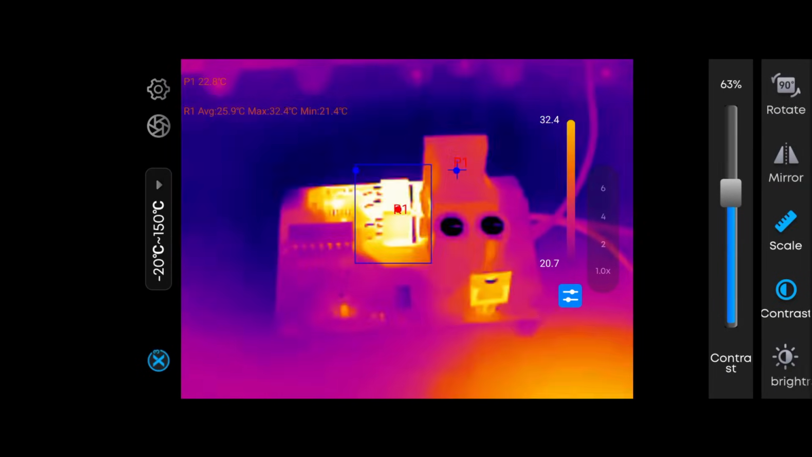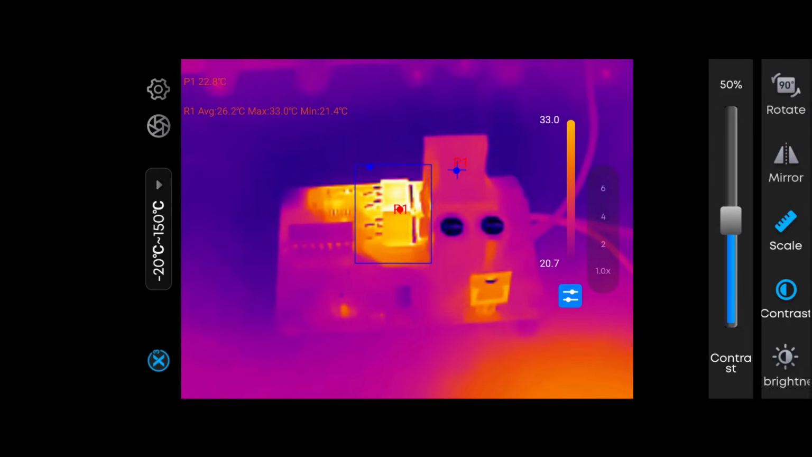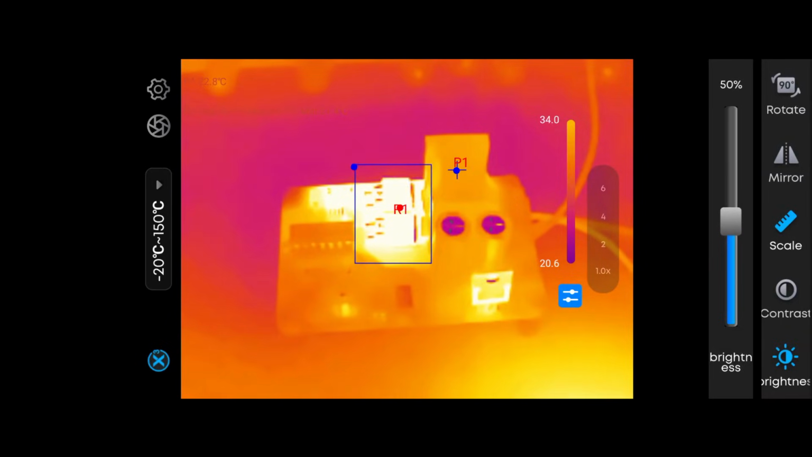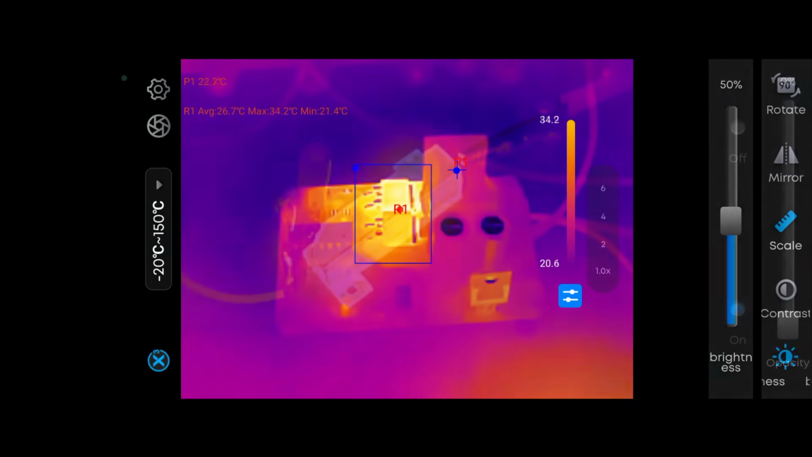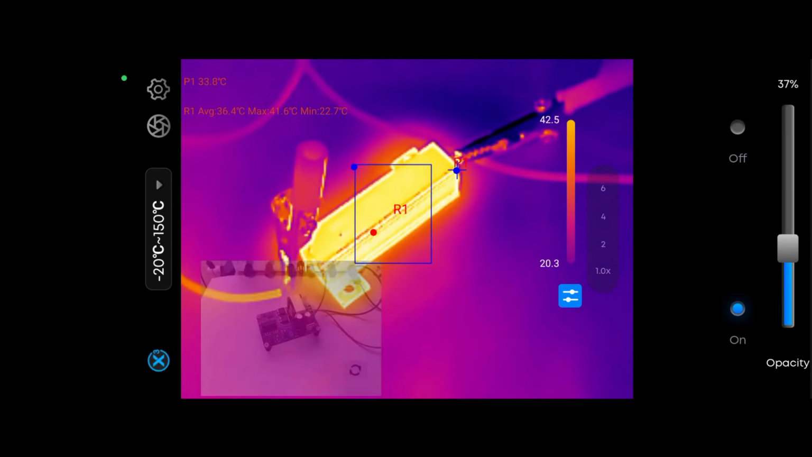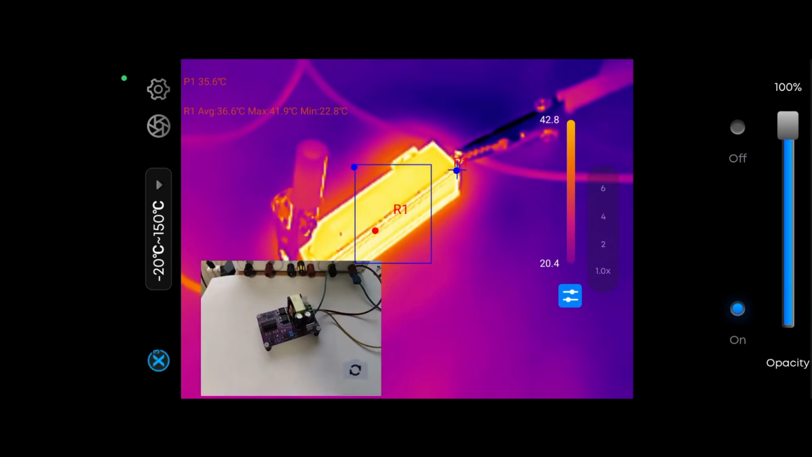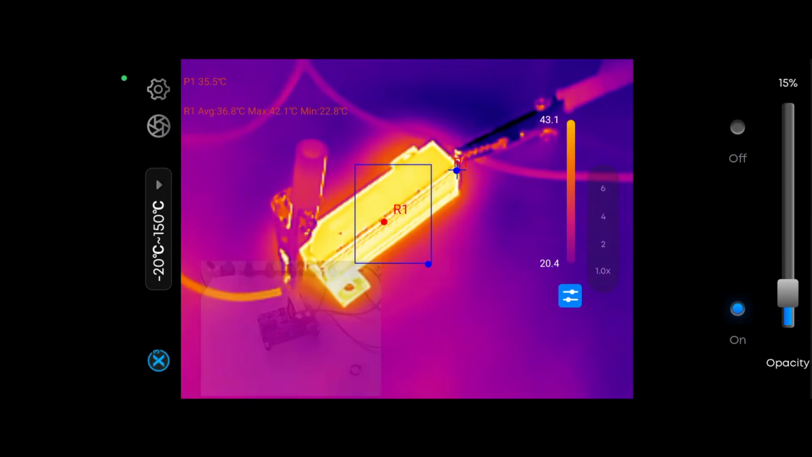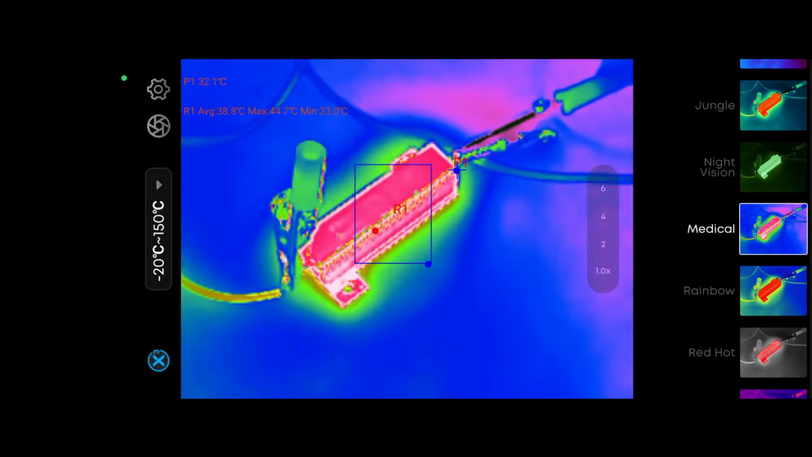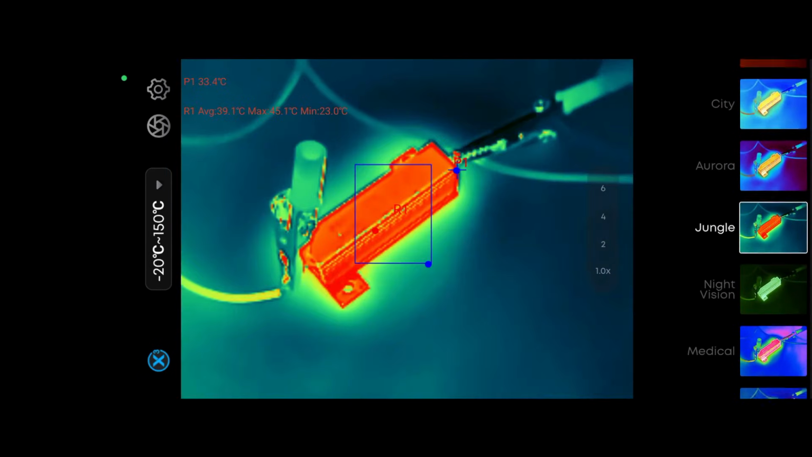You can also change the contrast and the brightness of the image, although I generally just like leaving them both at 50%. You can also overlap the video coming from the regular camera on your phone. Of course, it's going to be filming two slightly different things because the P3 is pretty far away from the actual camera of the phone, but it's very useful if you want to take a picture of something that's a bit farther away. Then it has quite a few different color schemes that you can choose from.